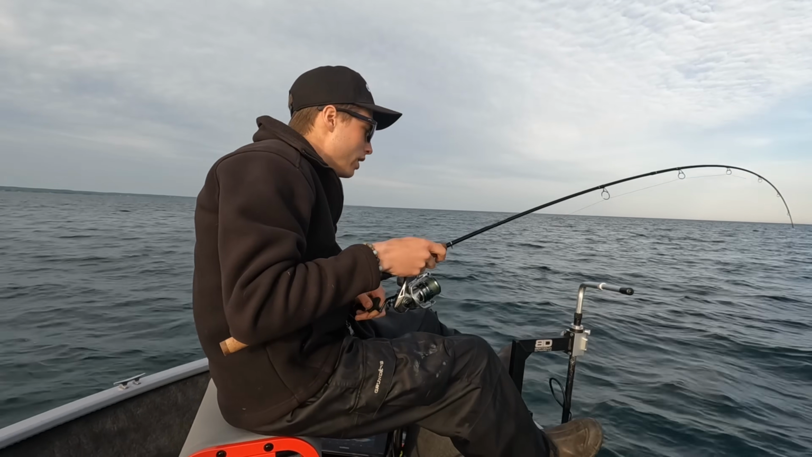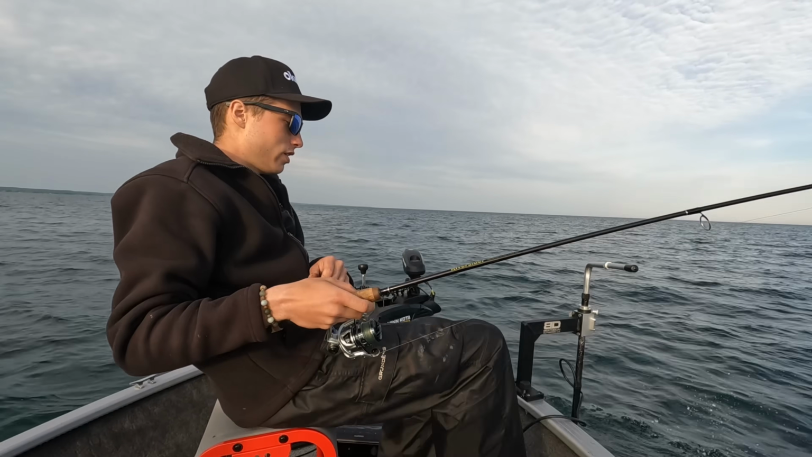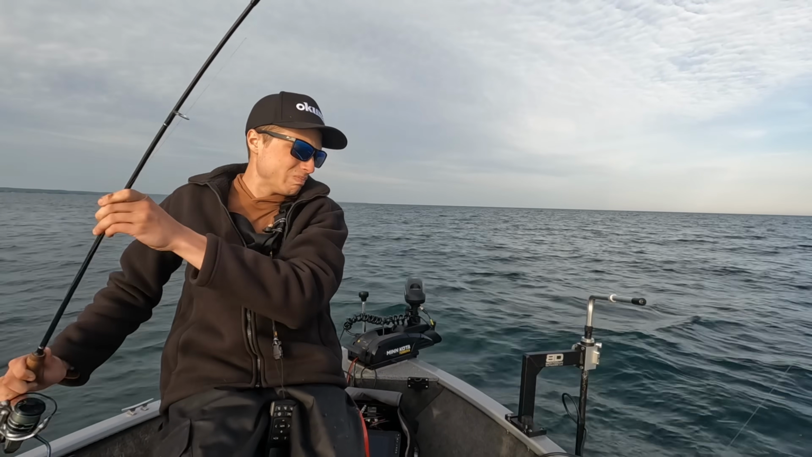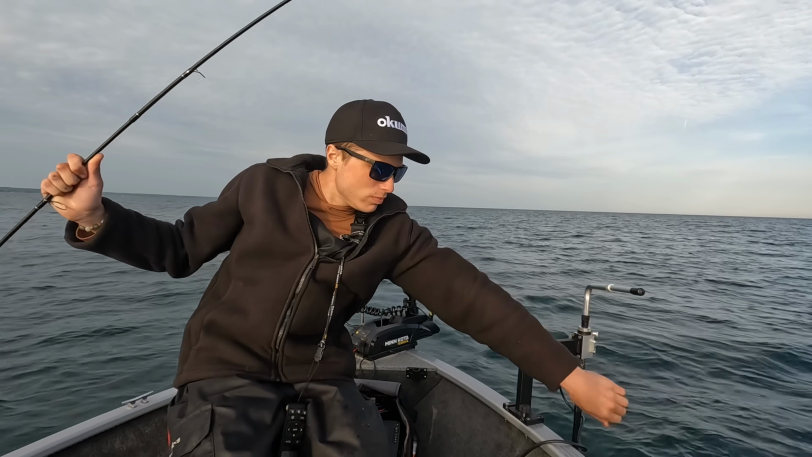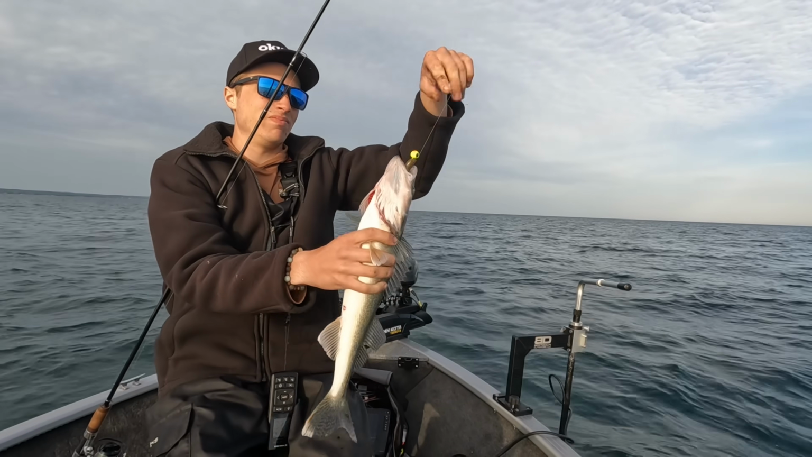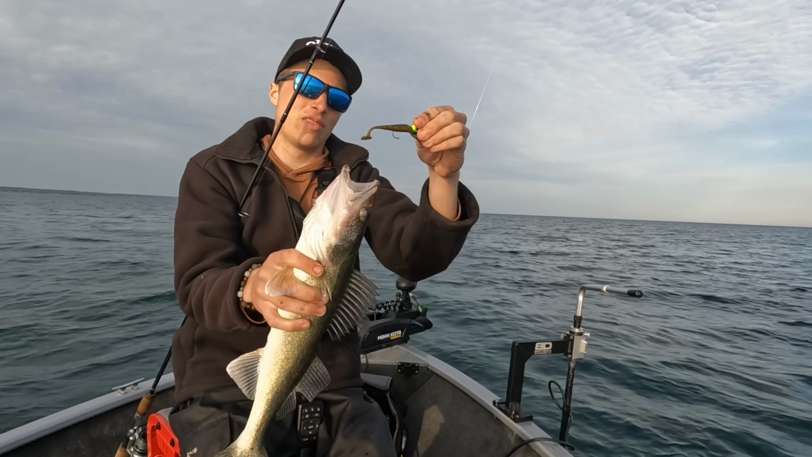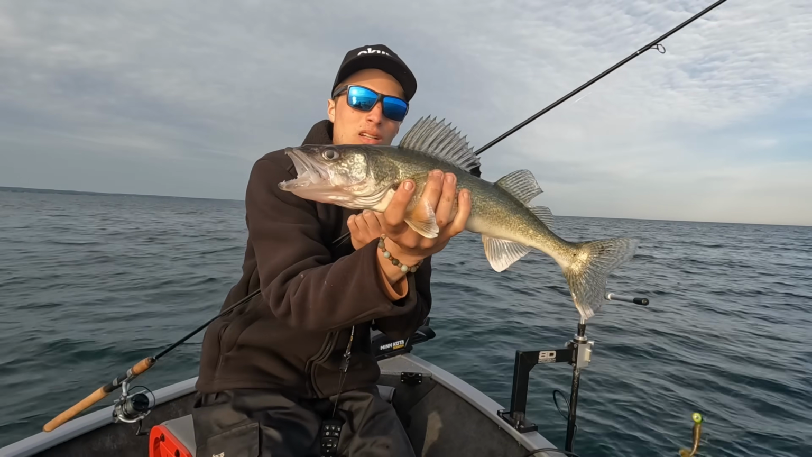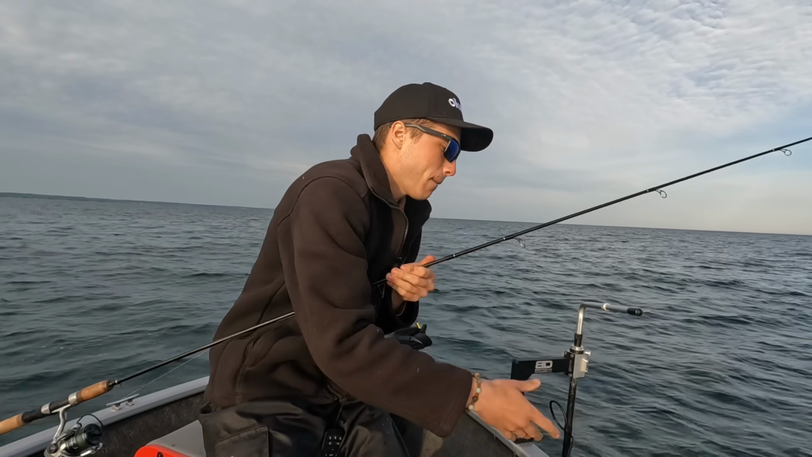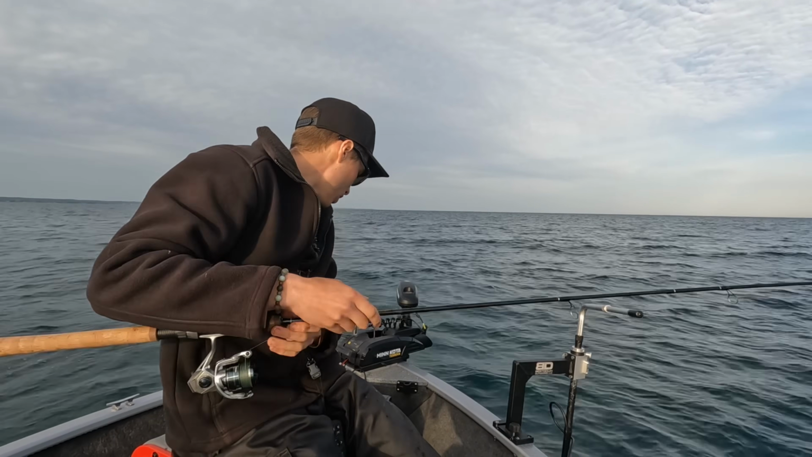Starting to get a little windy. Ooh, nice fish. In the boat. Come here, bud. Look at that, right in the roof of the mouth. Perfect. Nice, probably 19, 20. Throw them back. Awesome, awesome, awesome.